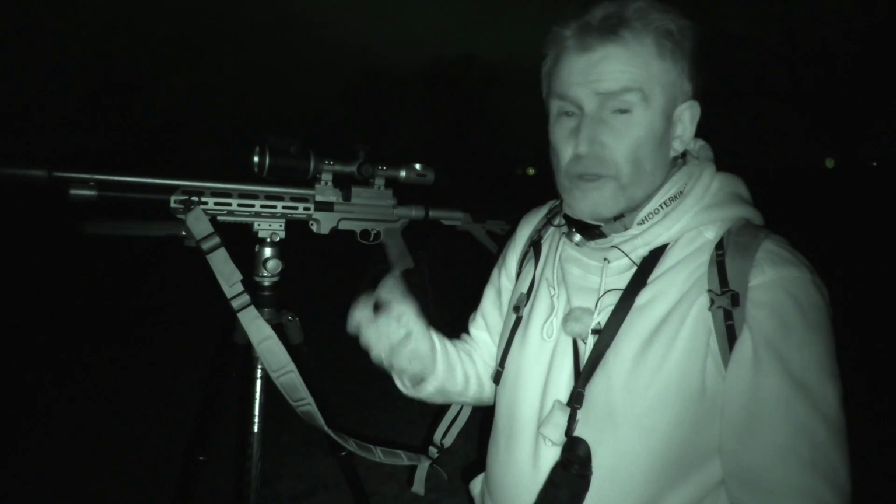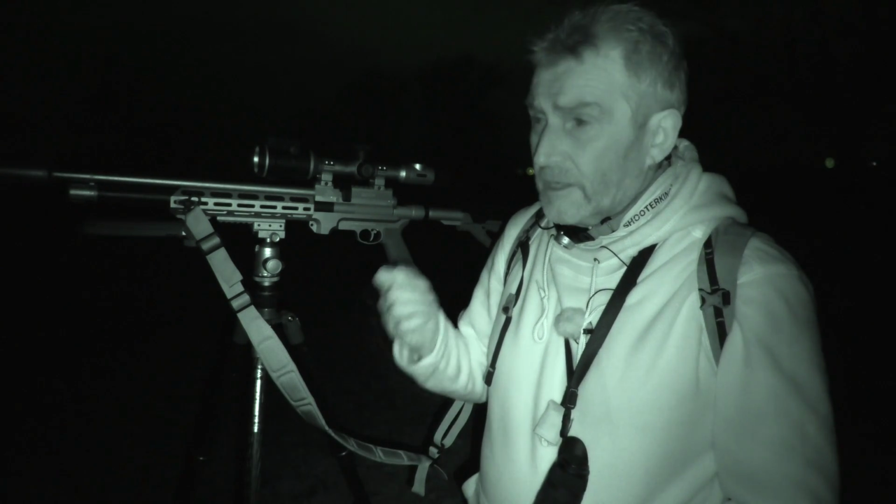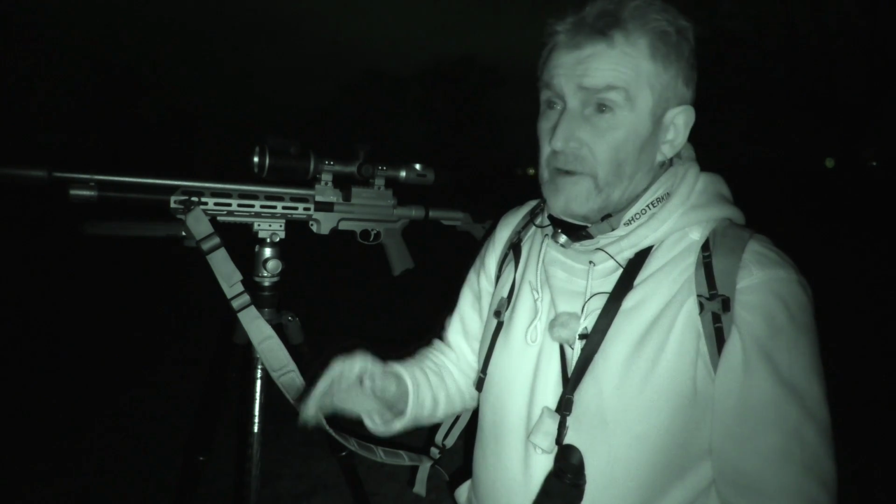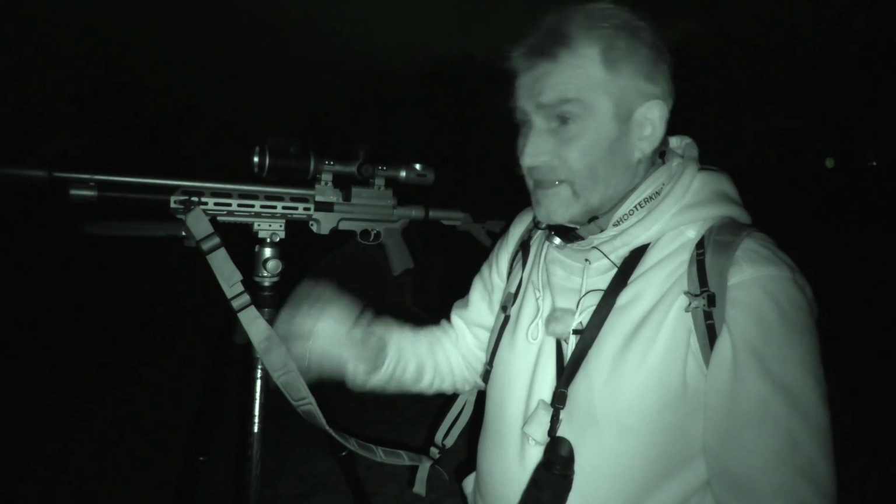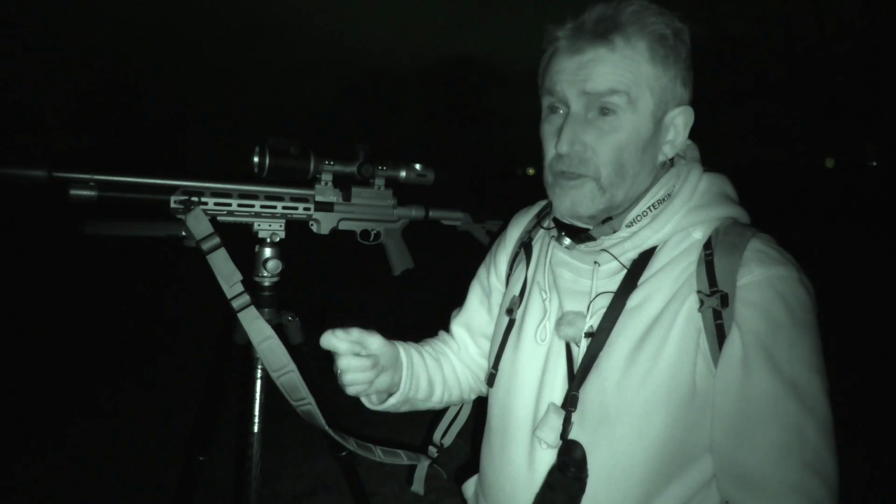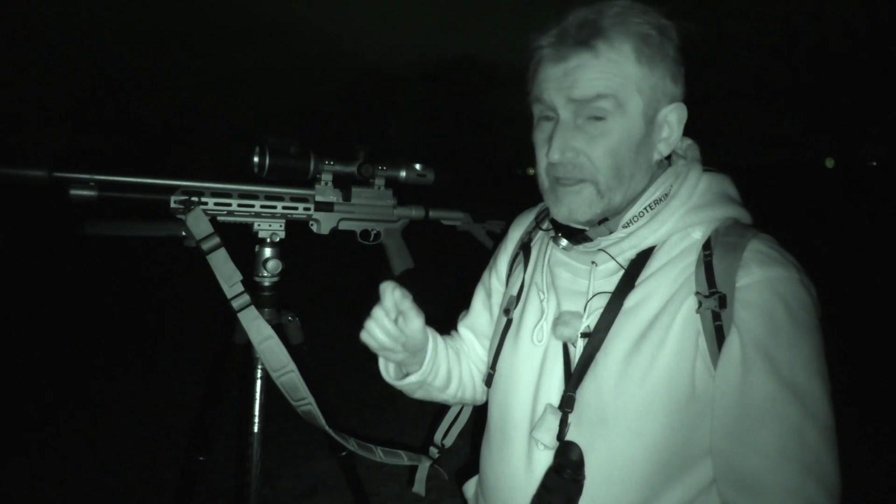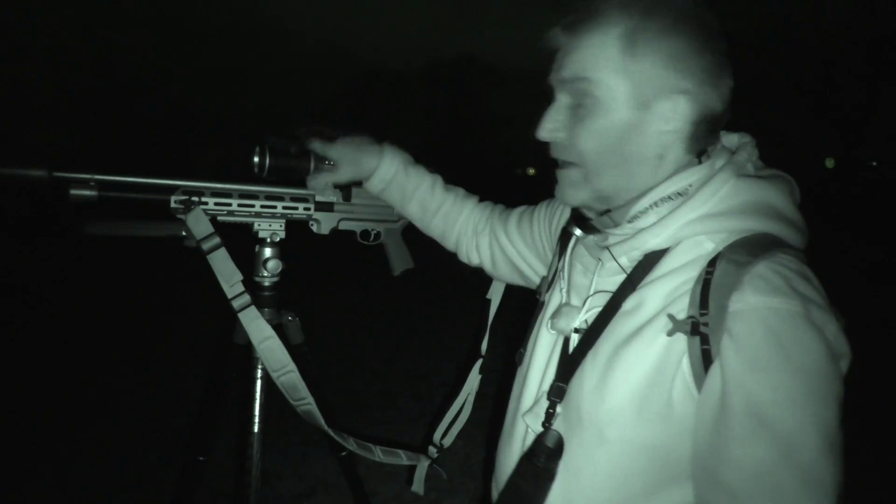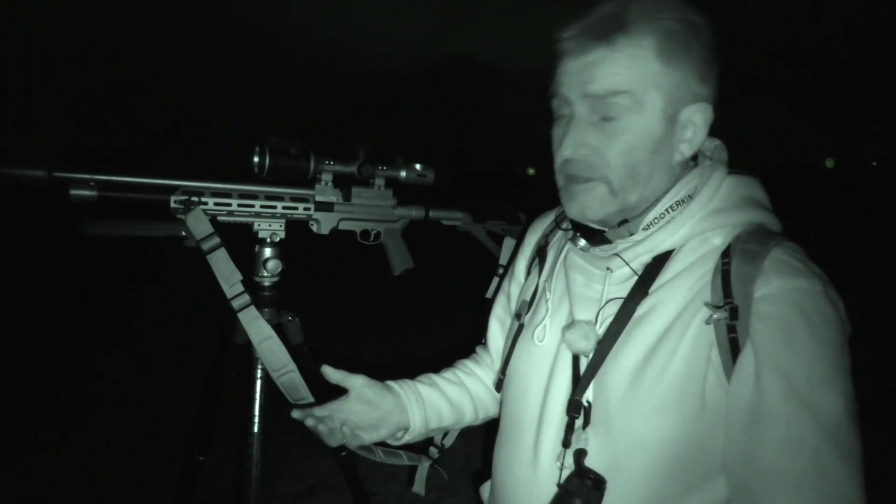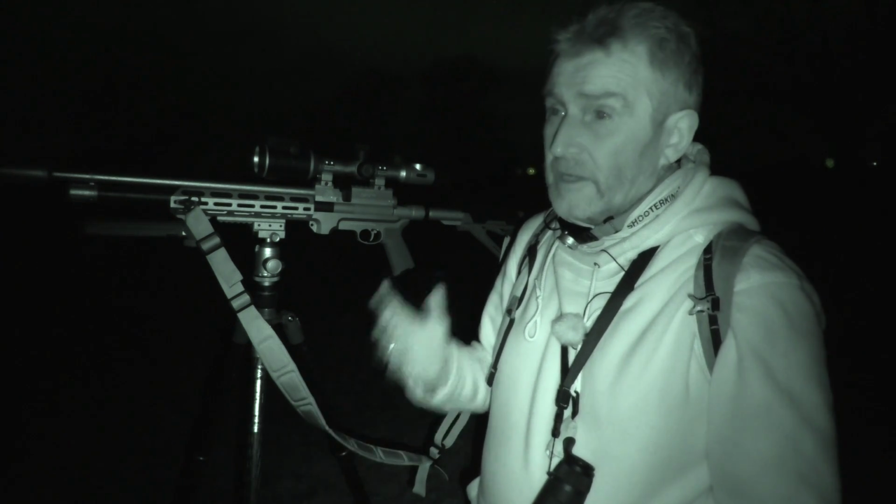But it shows you where a quality scope and a quality thermal spotter cuts through it and gives you the opportunity to get on the rabbits. A lesser one would struggle. It's probably still got the adjustments, but the adjustments aren't as good and aren't as fine, and you can tell the difference. And that's where the money goes. The money's all in here, and the money's all in here. And you really do get what you pay for. Like I said before, it's not what it costs, it's what you get for your money.